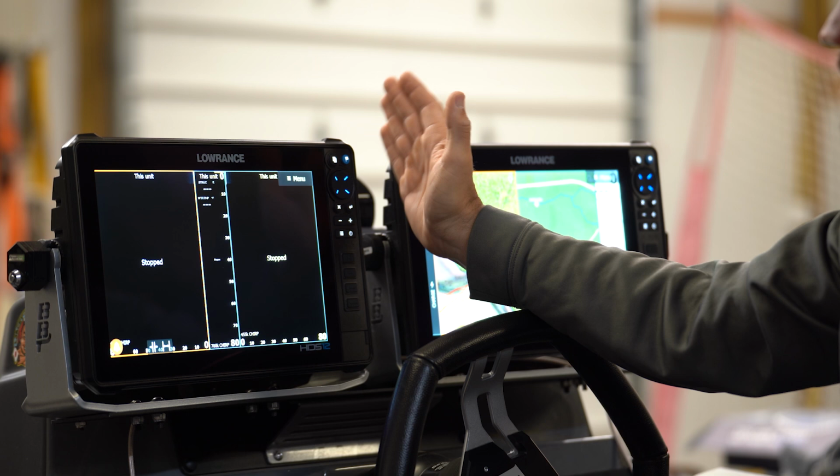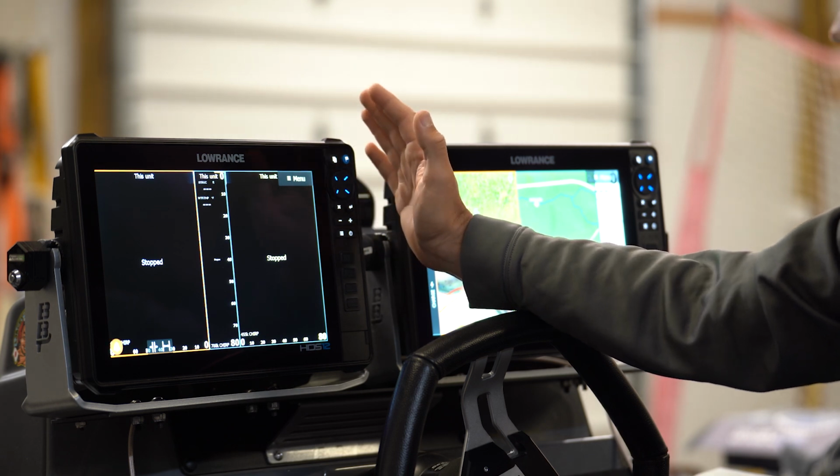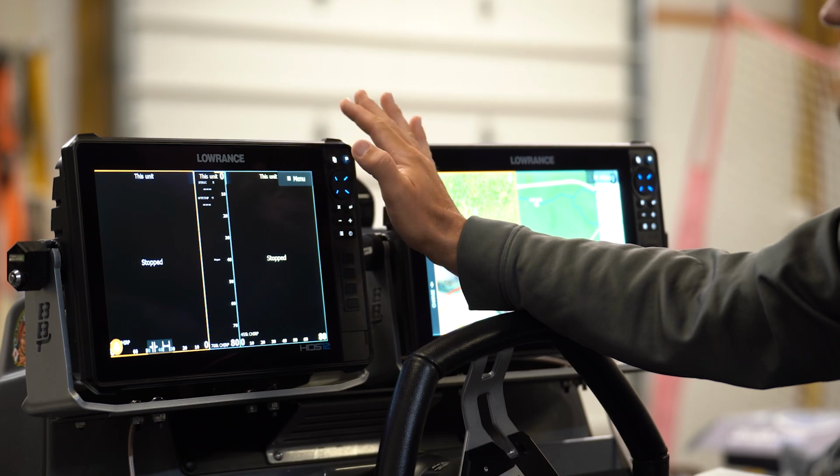All right, guys, I'm sitting here with my boat. I've got my two HDS 12 Pros. Now, you don't have to have two graphs for this to work. You can do this with Lives also if you still have the HDS Lives. So these are just setup things that I do that are very beneficial. I want to show you exactly how I do it.